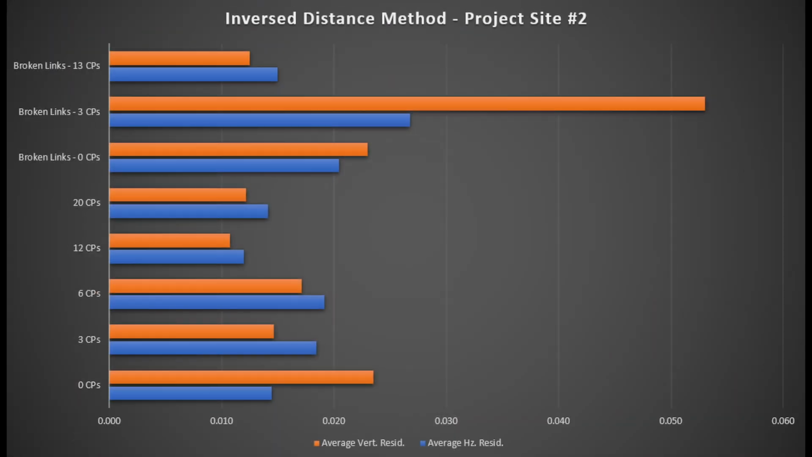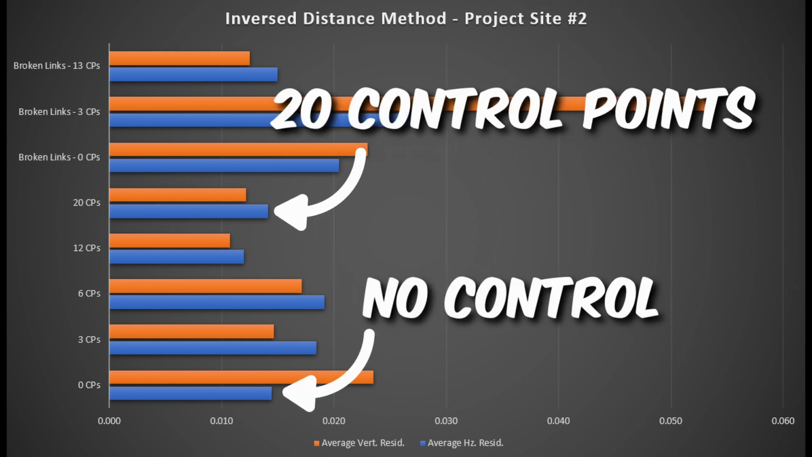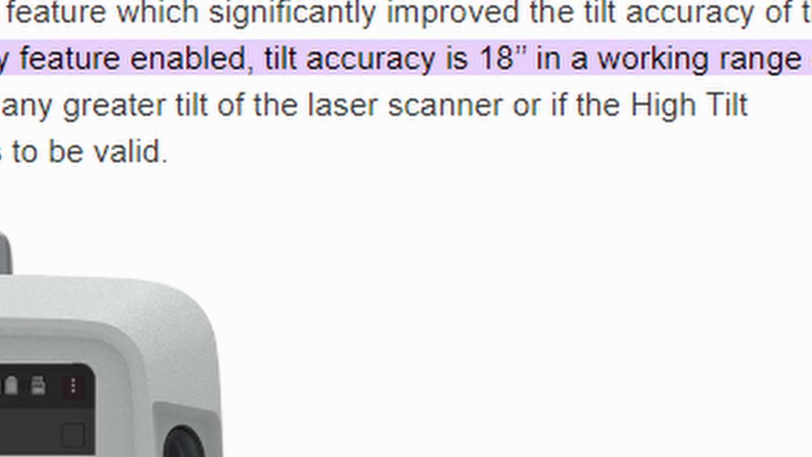Keeping things in perspective here, we're talking about a 3 millimeter reduction in average vertical error, about the diameter of a grain of sand. The horizontal error actually got a little worse when using 3 control points versus none, but that came back down once more control was added in. I suspect the vertical error was improved when the horizontal error was not, when control was added in, because the vertical error from the uncontrolled dataset relies heavily on the tilt sensor of the RTC 360, which is quoted at 18 seconds when set up within 5 degrees of plumb, which compared to a typical total station having an angular vertical spec of 1 second is quite a big jump.